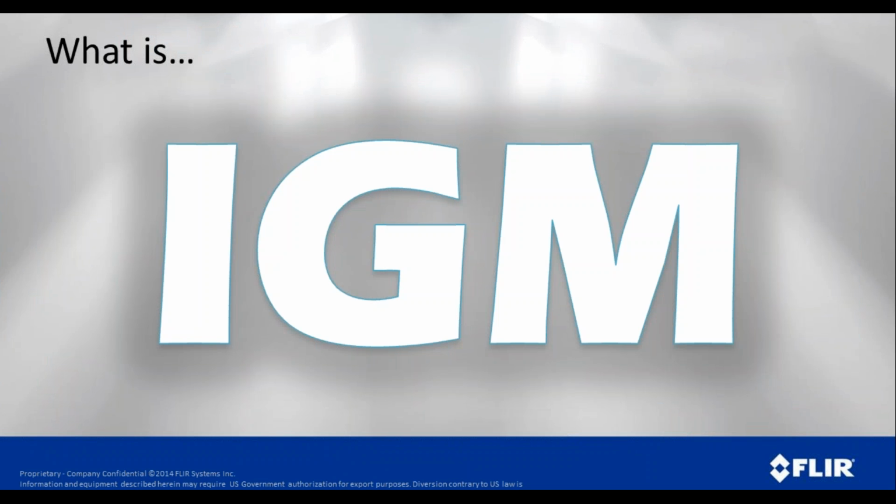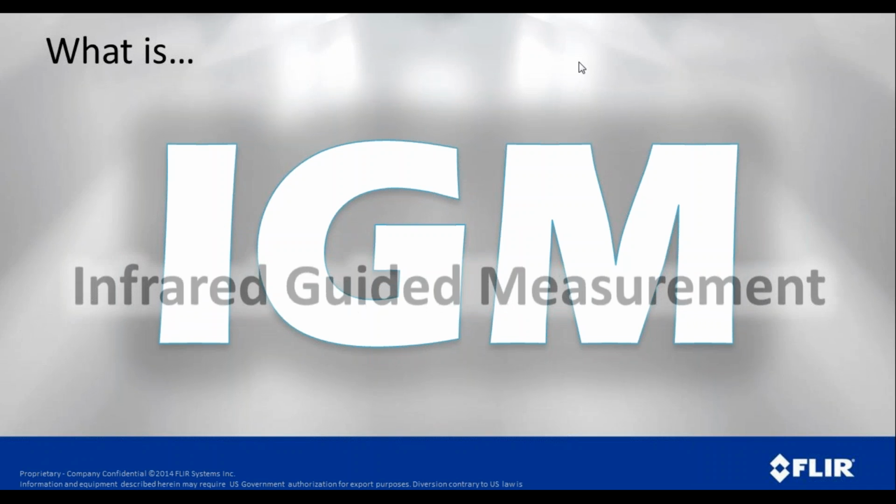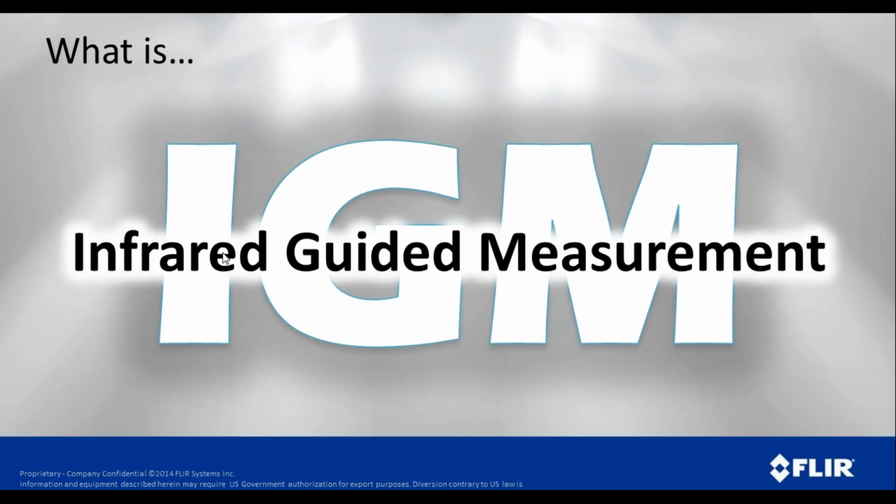One of the things you'll start to hear when we refer to FLIR devices, and these are cameras and there are lots of other things as well, is this term IGM. Well, what the heck is IGM? Well, what that stands for is infrared guided measurement. And with infrared guided measurement, it means we're looking at this image and it's leading us to the thing that we want to put our emphasis on, whether it's to make the repair or make the replacement.